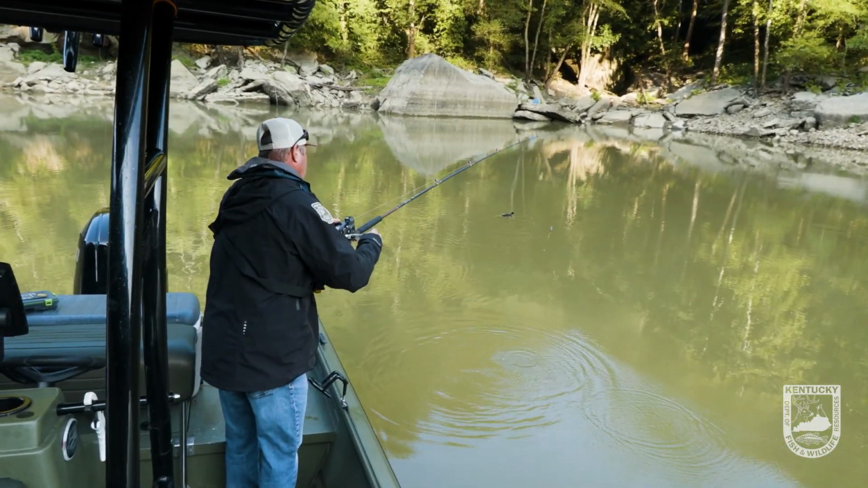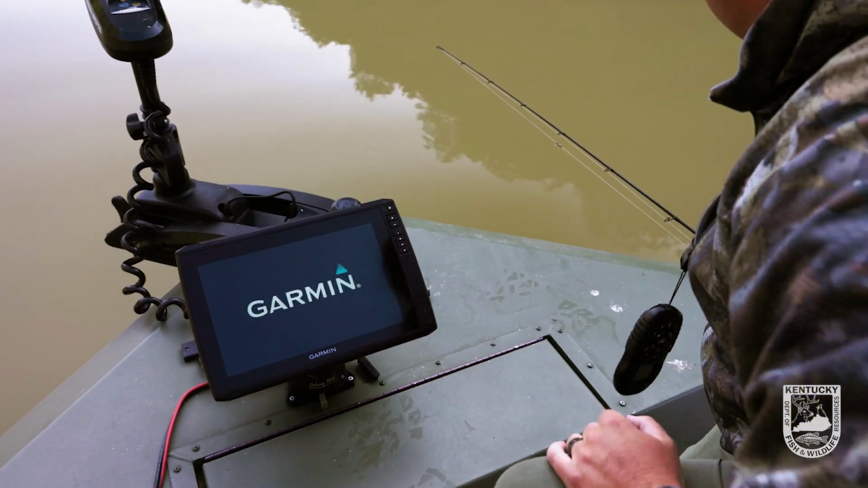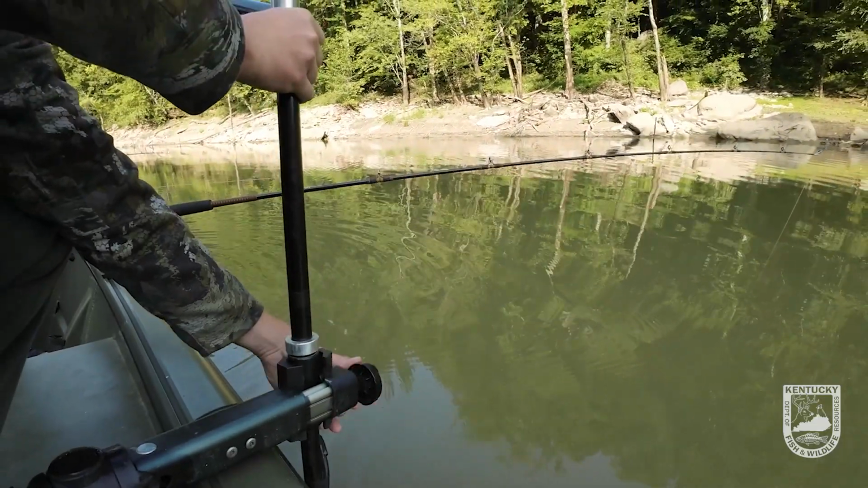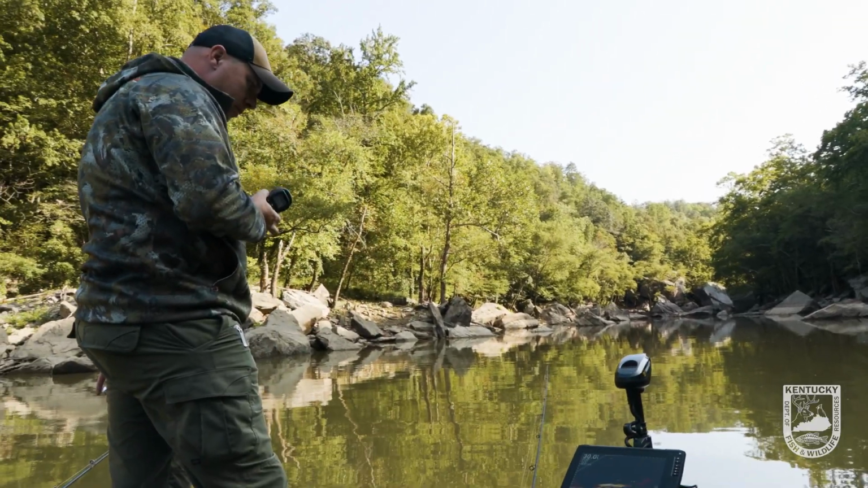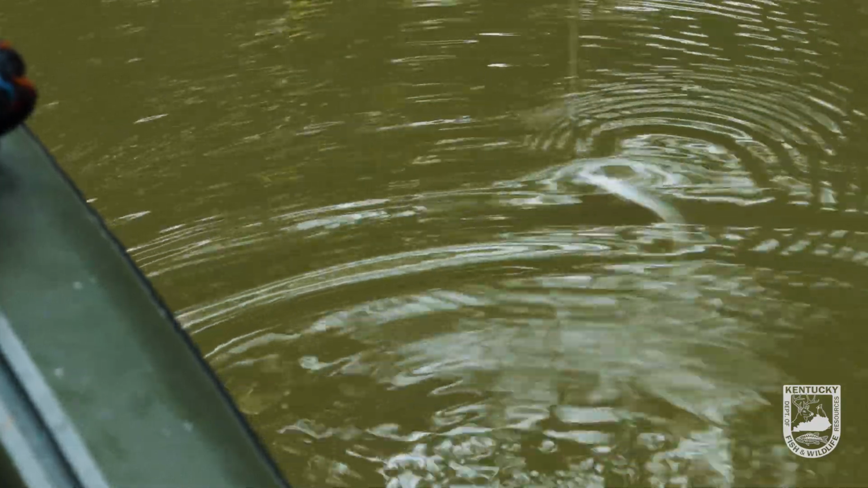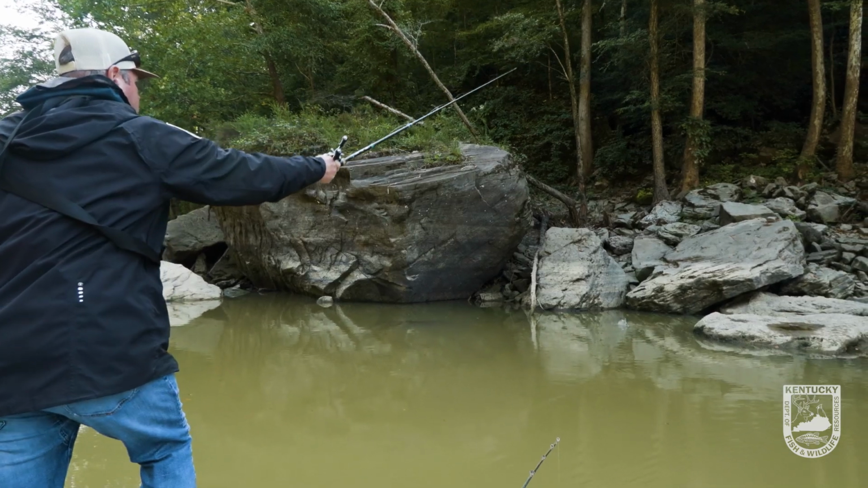Oh. What the heck? I don't know. This ain't jiving with me. 30-something feet. Yeah, there's a school of striper right there. See them? Mm-hmm. They're at 22 foot. Get up here and get pretty close to these rocks and just pitch to the side of them anywhere they might be hiding. Literally like flipping and pitching for bass. Yep.